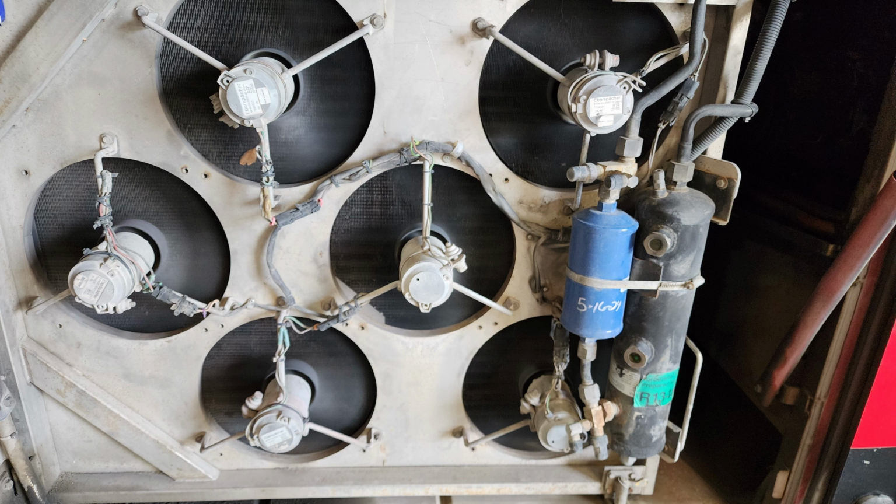To give you an idea what could go wrong here, these fan motors, there's 6 of them in the image here. They draw roughly 4.5 to 5.5 amps apiece. So you have 5, 10, 15, 20, 25, 30, up to 30 amps can be drawn on these fans when they're running on high speed. So that circuit does a lot of work.